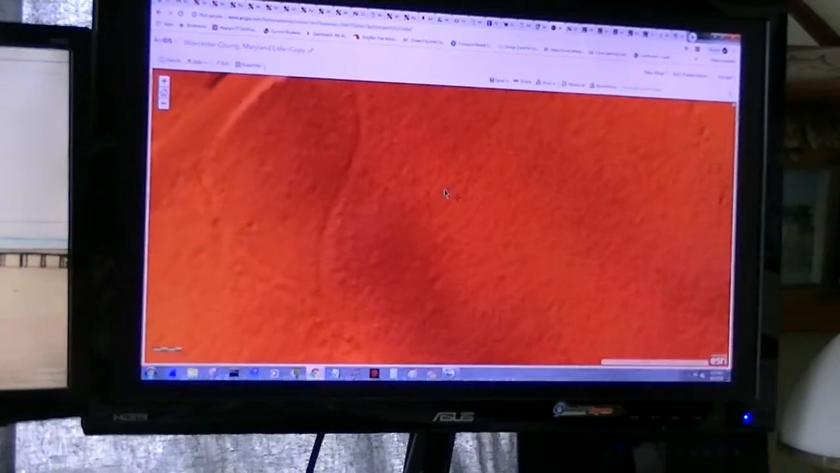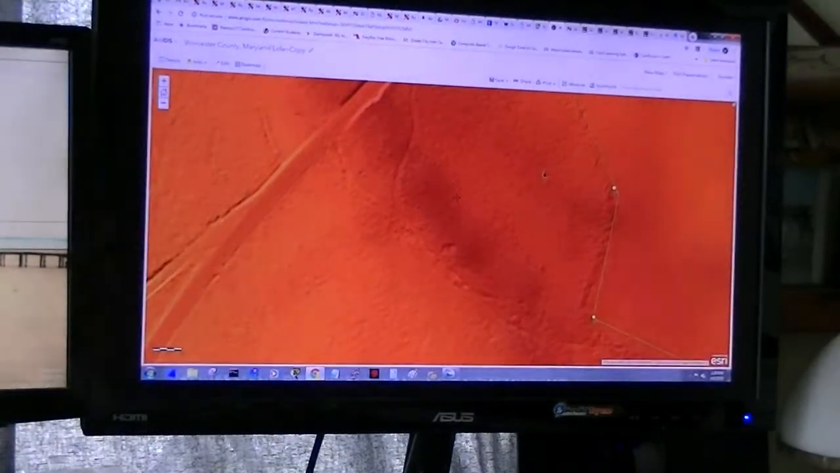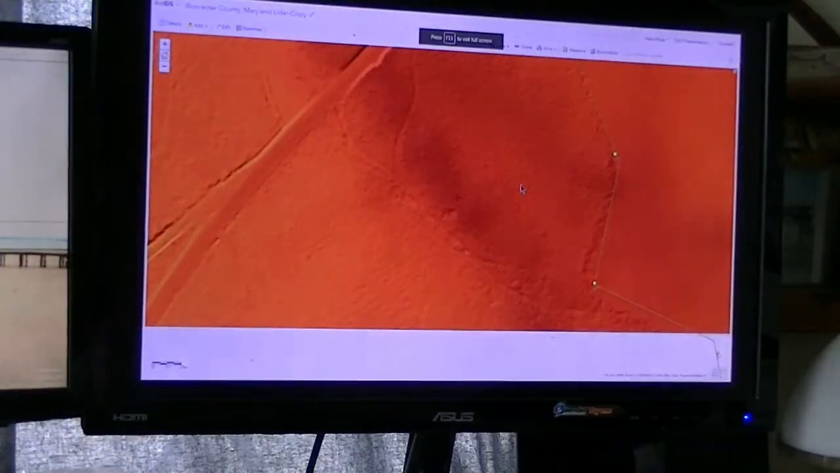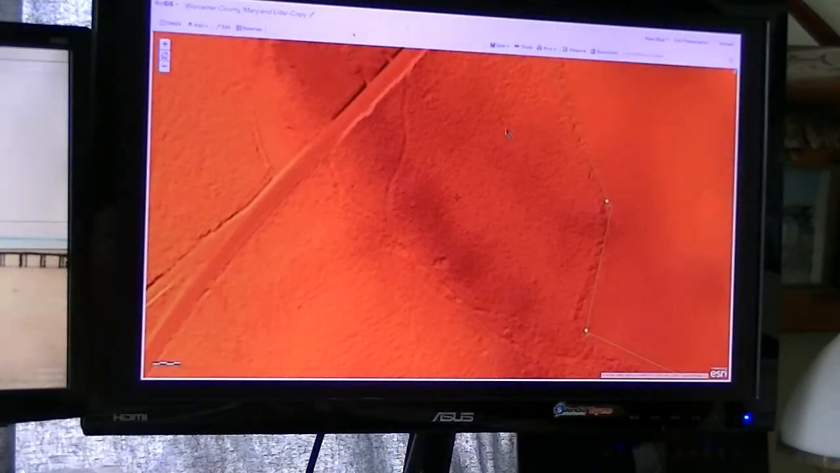But the power of Lidar is you're looking for old wagon trails. Figure this is from an 1877 map.